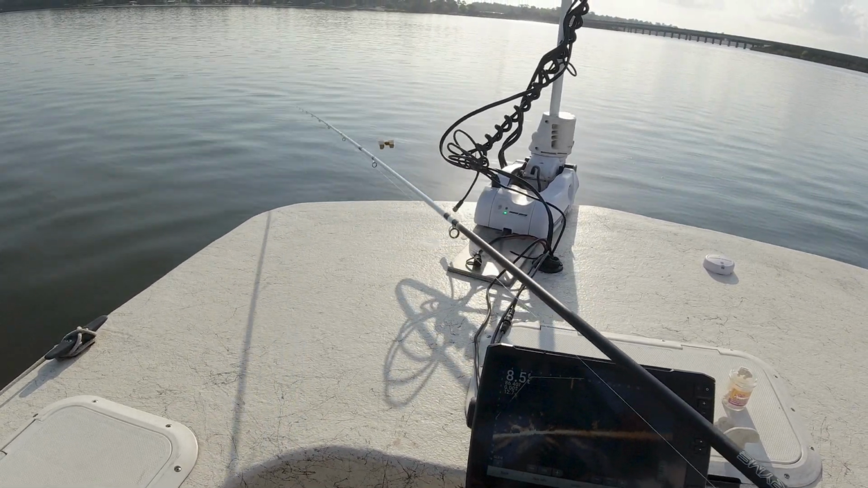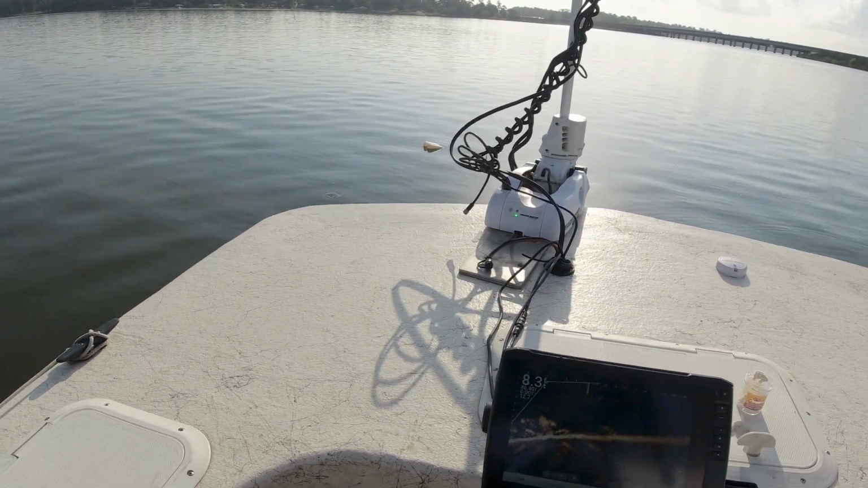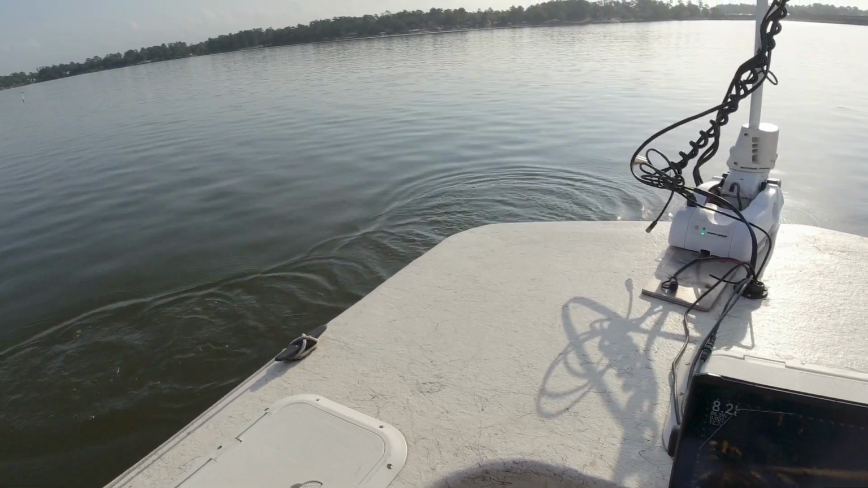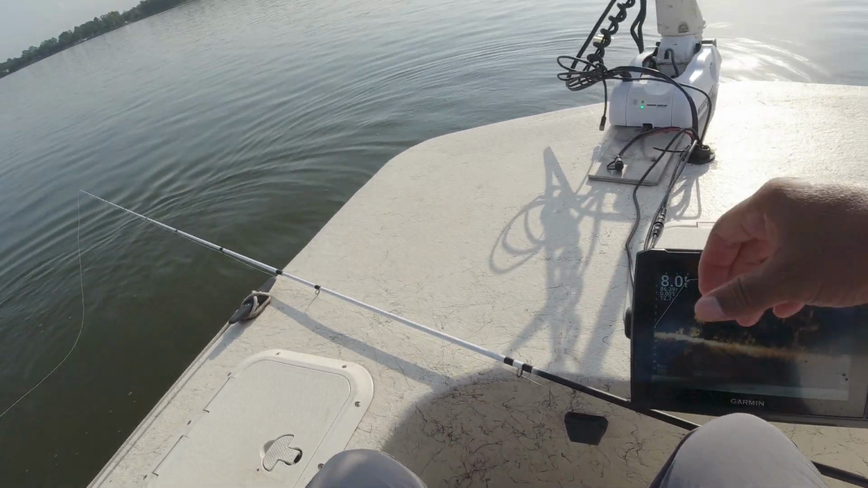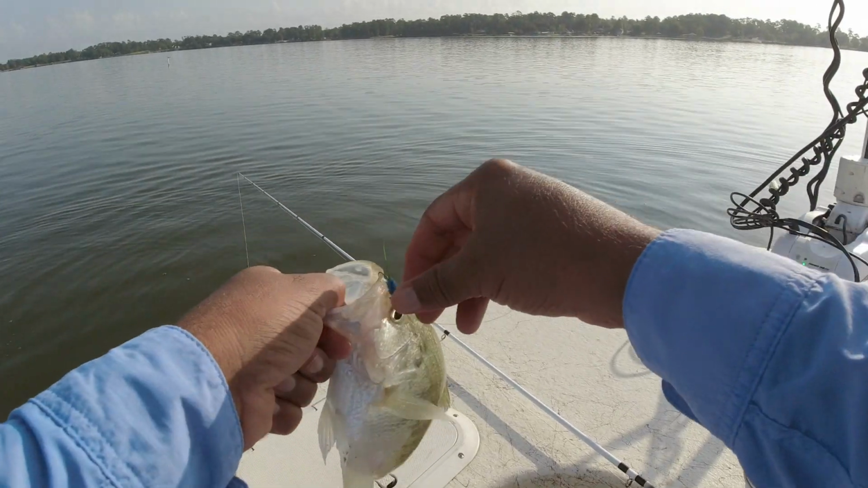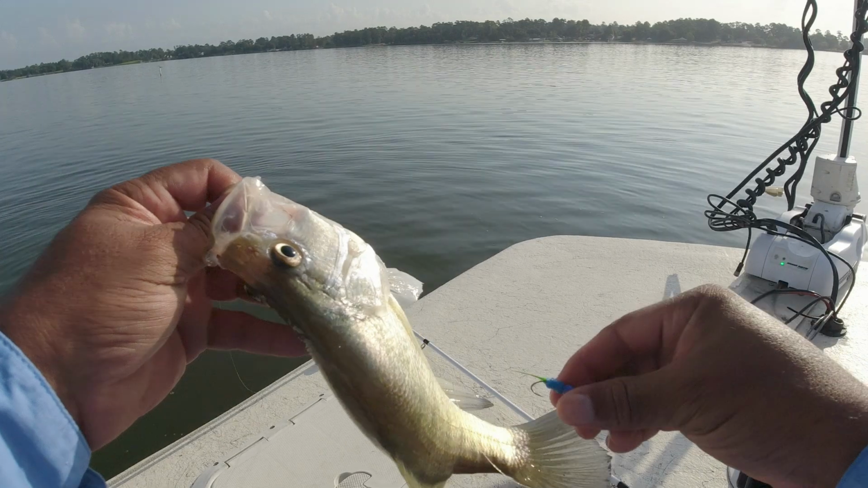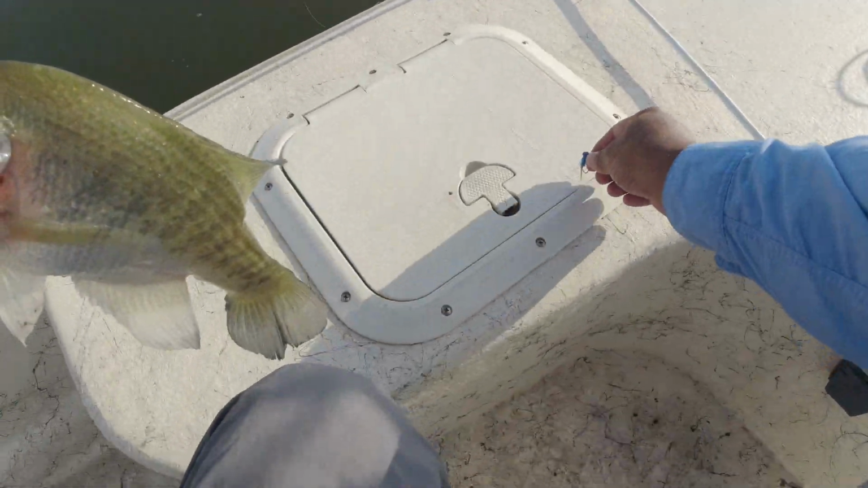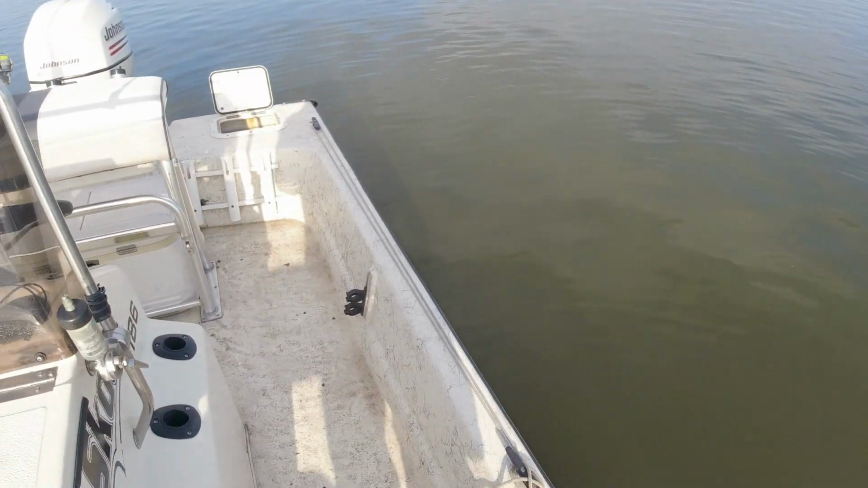He thumped it like he wanted it. And there's another one. Just a good looking fish. Think we'll be able to get what we want to get accomplished this morning, and we're gonna go edit us a video. Another nice 11.5 inch fish.